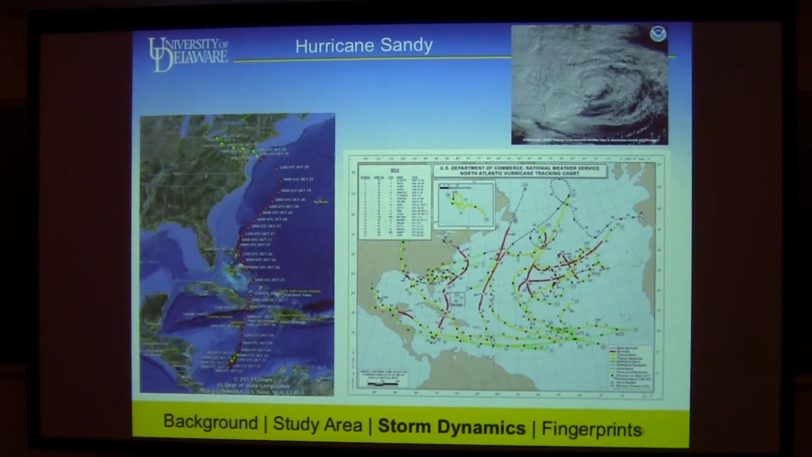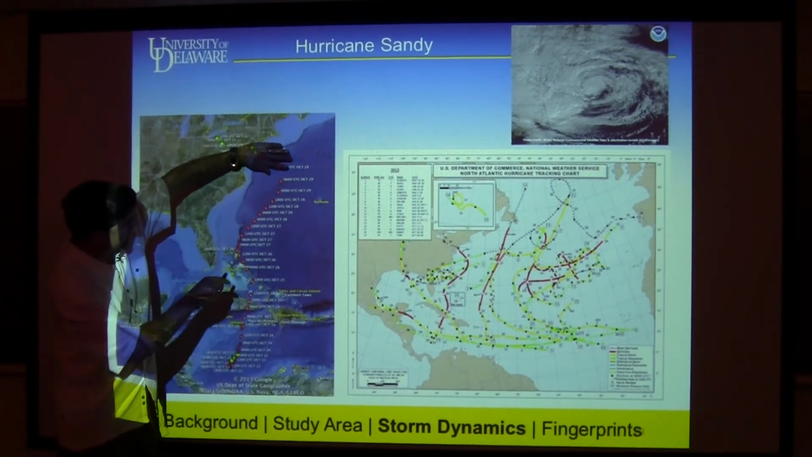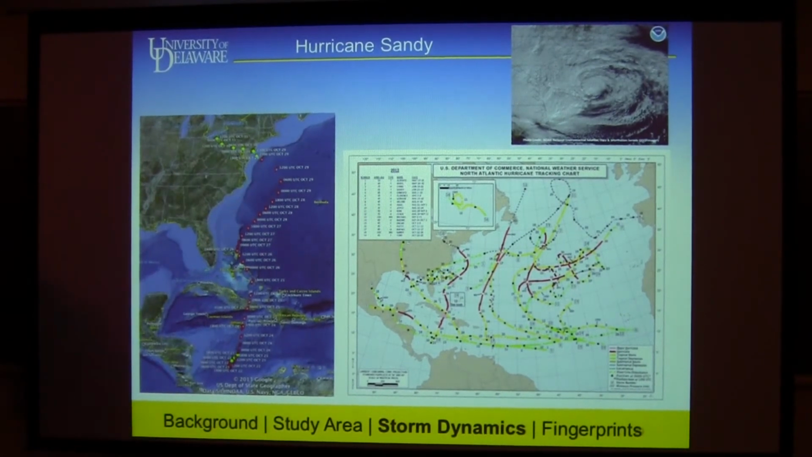So along comes Hurricane Sandy, late October. Here's all the storms from last season. One of these is not like the other. I think what was very anomalous about Sandy is, if I just showed my students a plot with a storm out here and asked them where they think it was going to go, this left hook that it made at the end was what made it particularly unique.